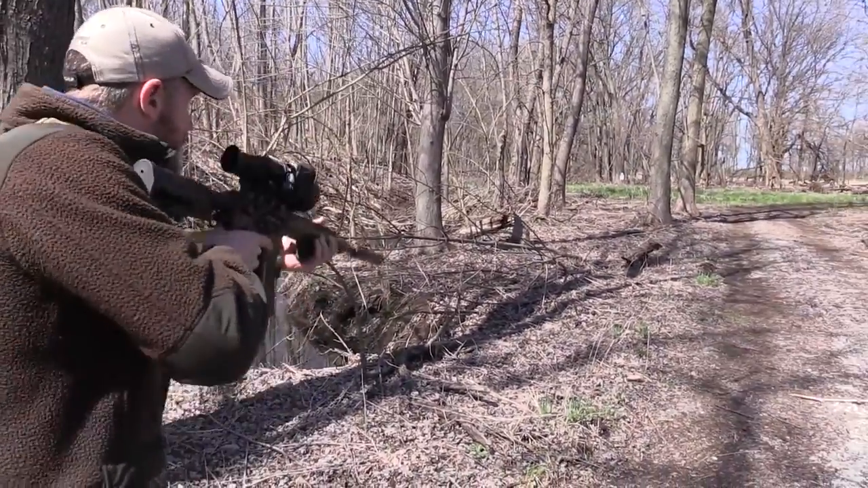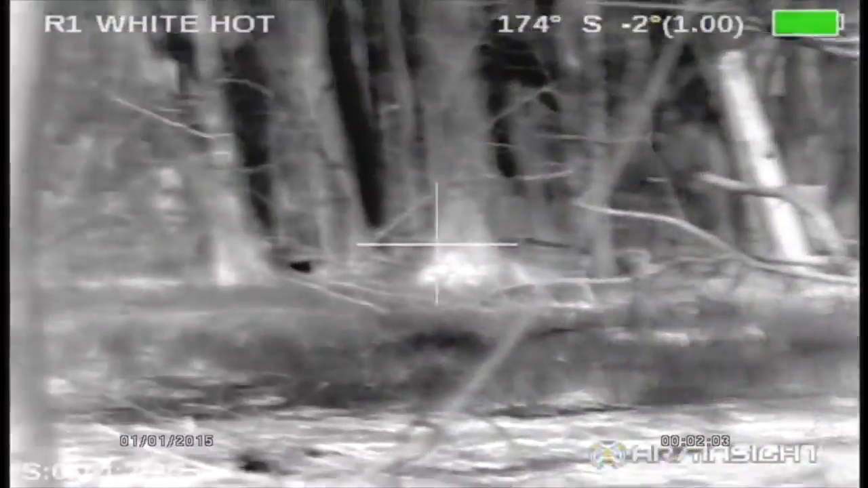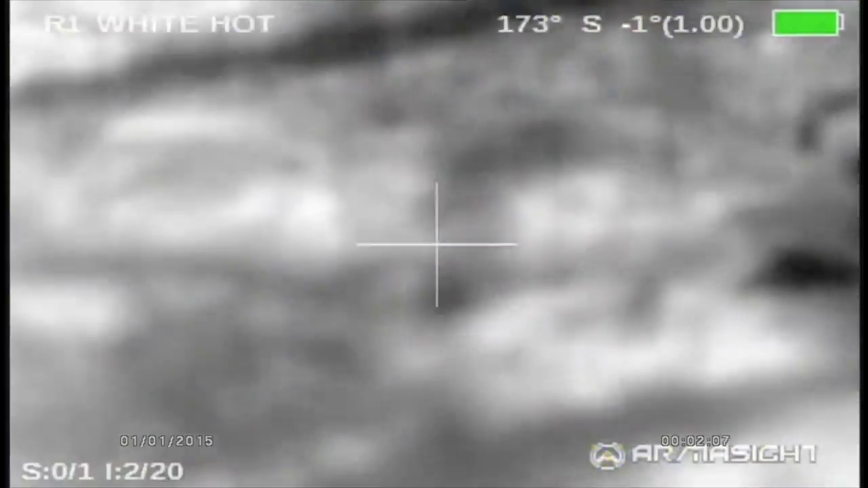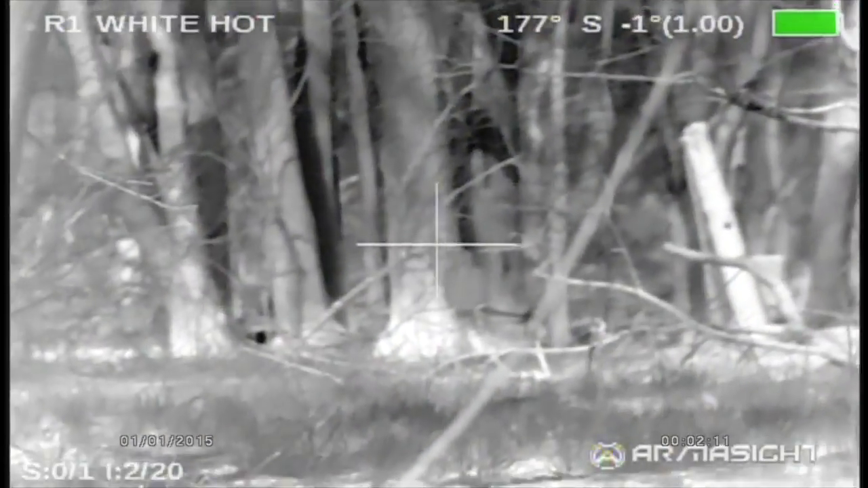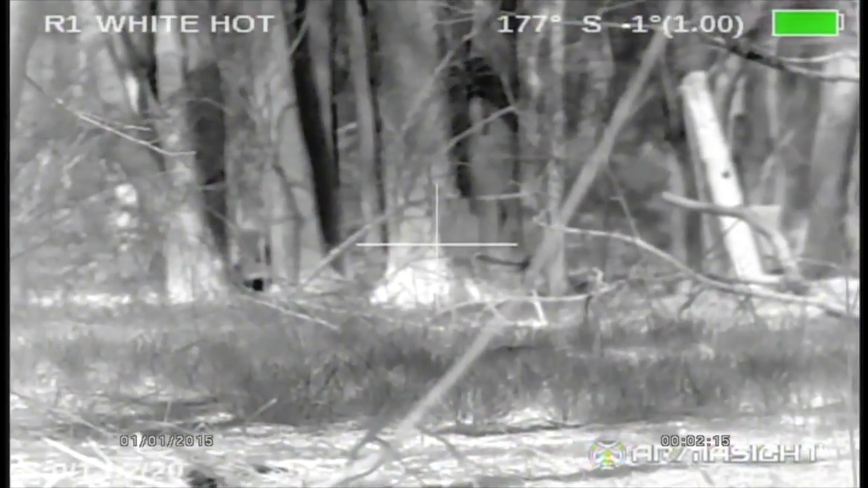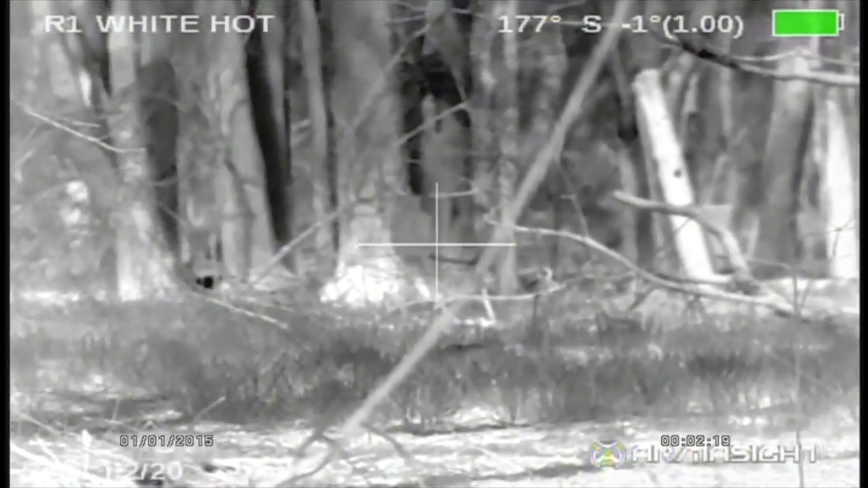But now you can see what I see through my thermal. I'm scanning, looking around, and right there is my steel target. Now that's kind of crazy looking, because you can see it's gray, about the same color as the tree right there where I'm scanning.